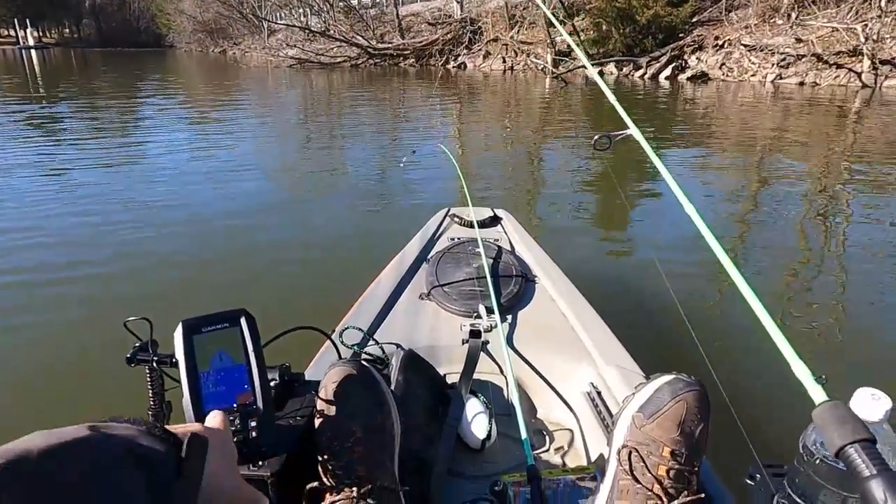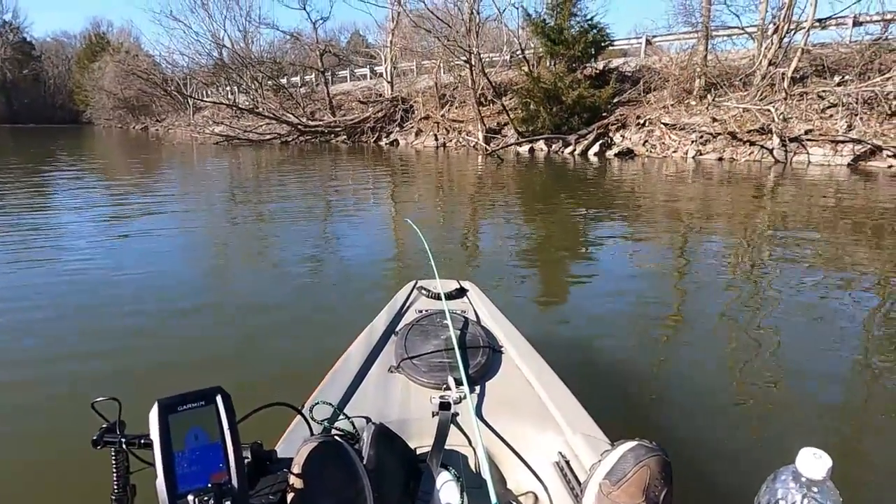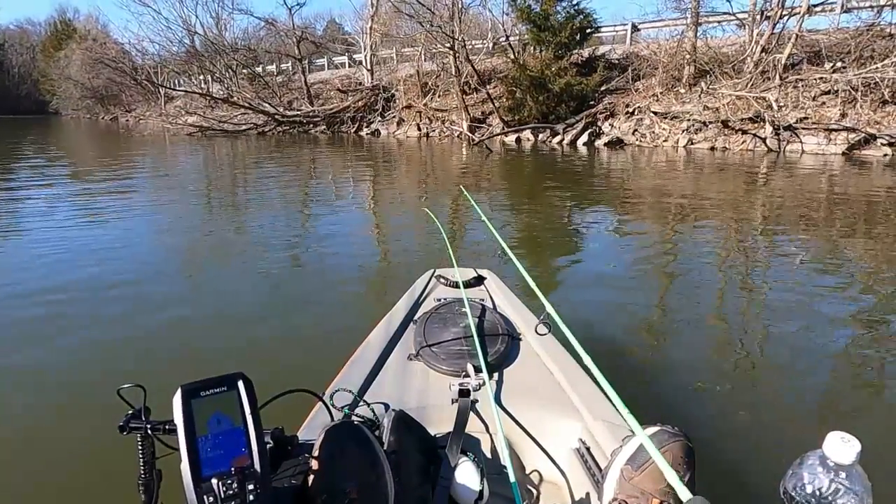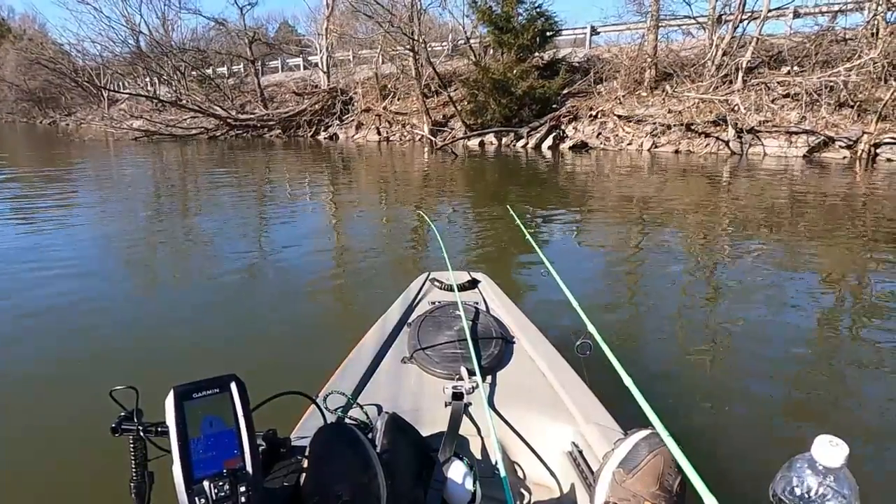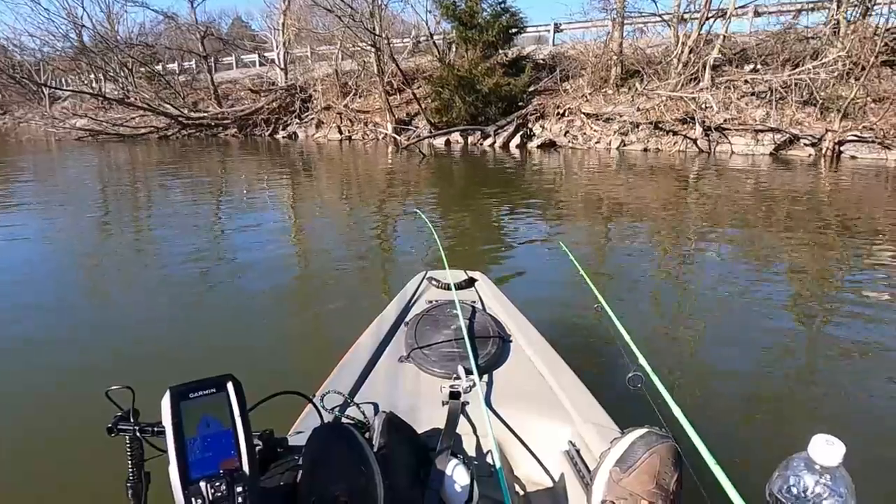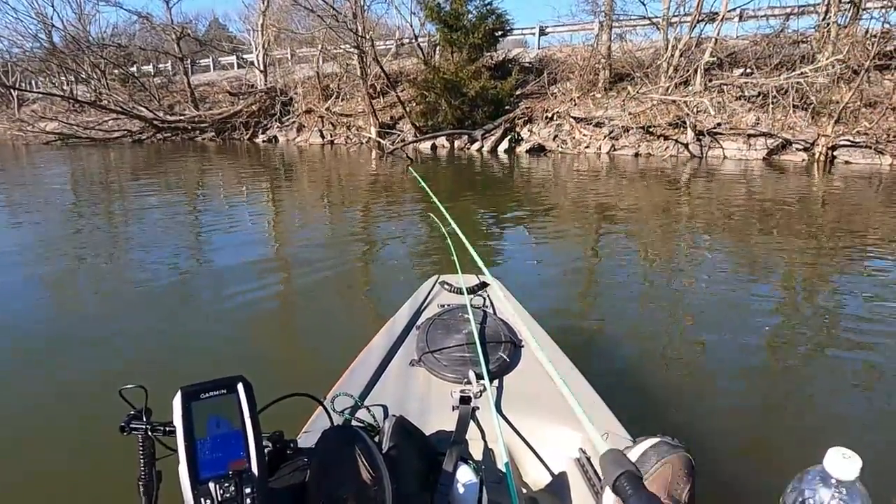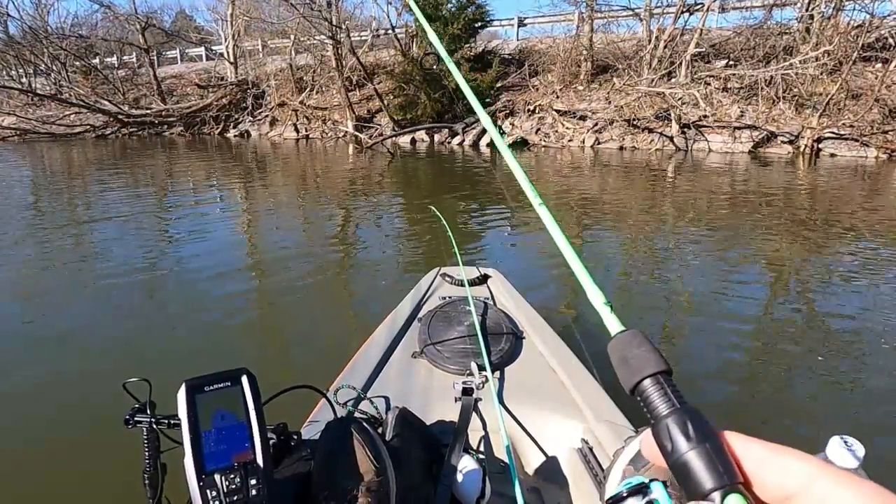Well, all right, I went ahead and switched over to a traditional view here. It's got the fish icons on it, so maybe it'll help us see some fish if there's anything around. But I almost missed this really good spot here. A pretty good spot whenever fish start coming in. Also a pretty good spot for snags, but you know,